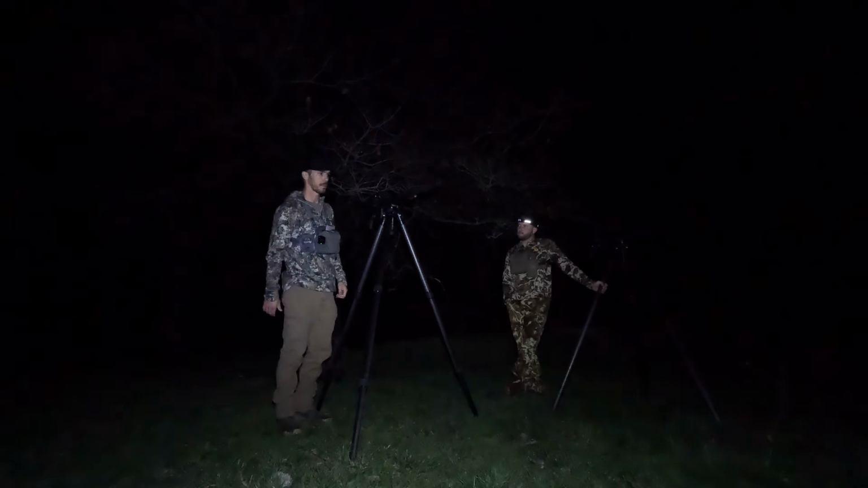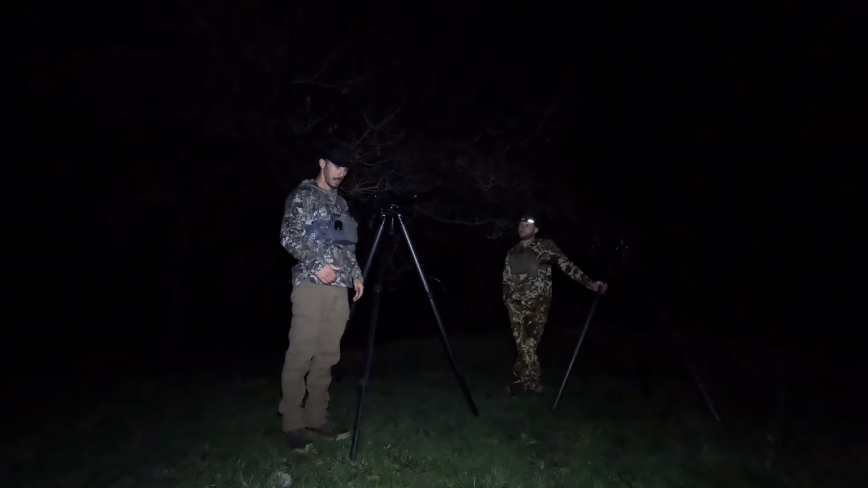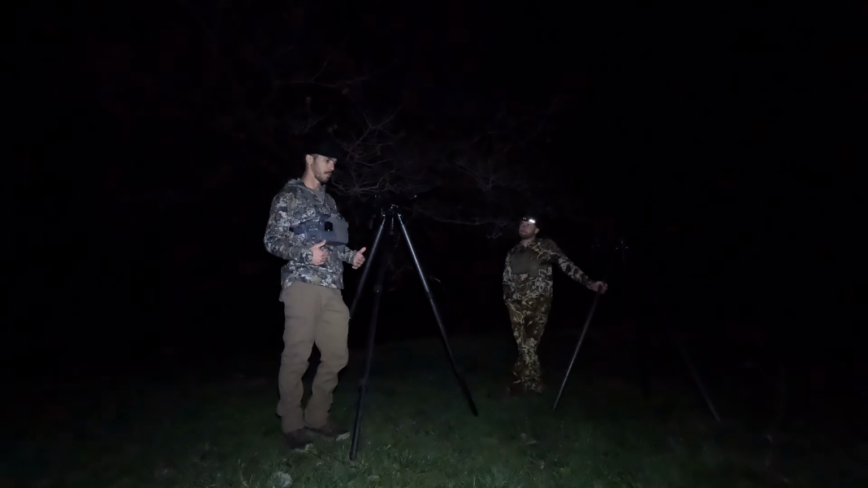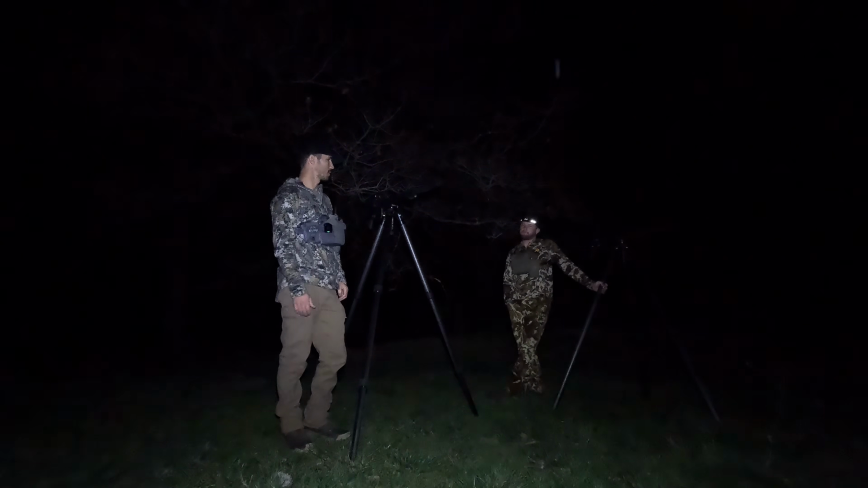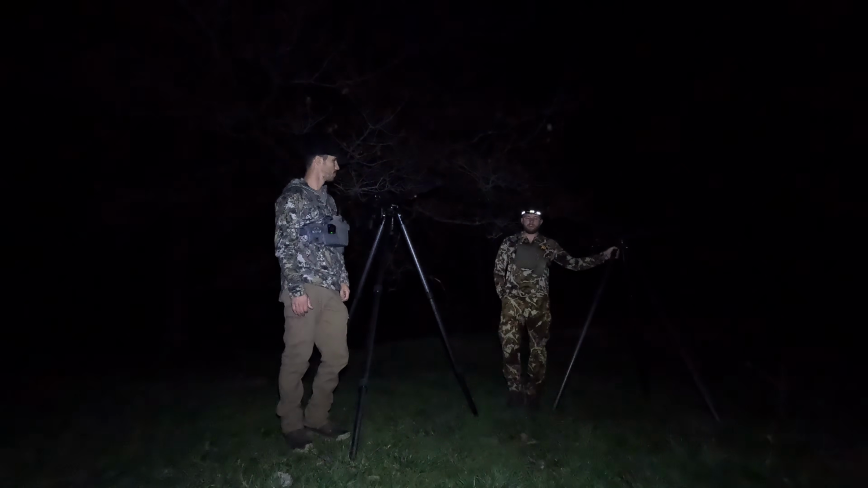There's going to be stands where you can't. You may have that big ag field where the timber's at the very back of it, 500 yards away, and you can't keep from getting silhouetted. I mean, we've hunted lots of spots where we just stand where we stand and just got to be careful. Stand in the middle of the field and try to stand still.